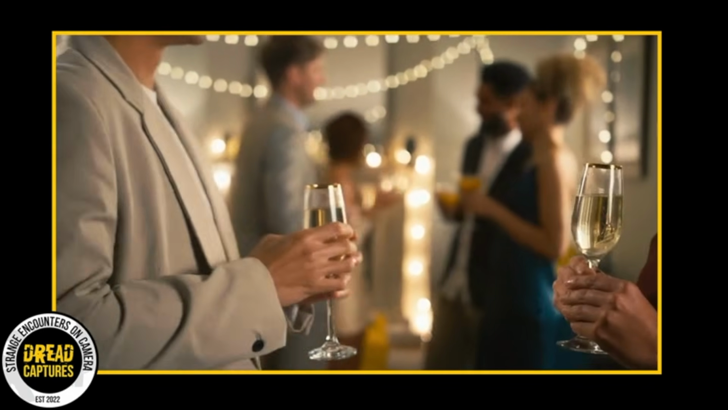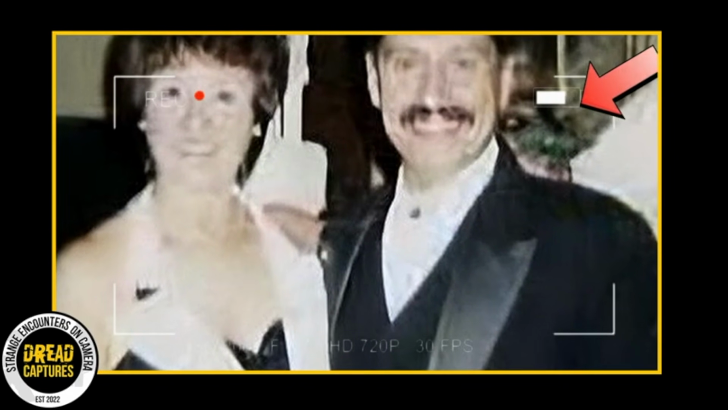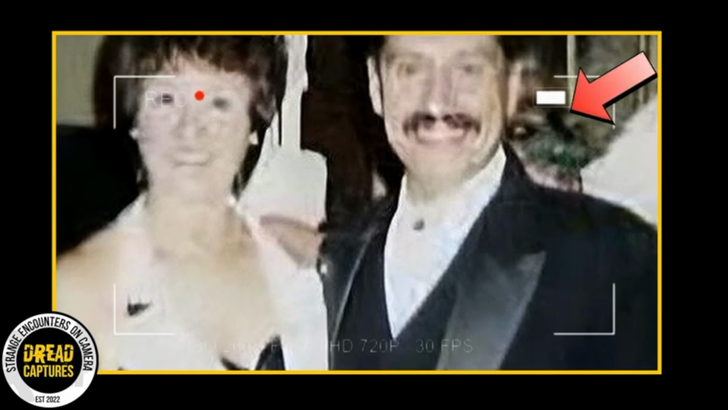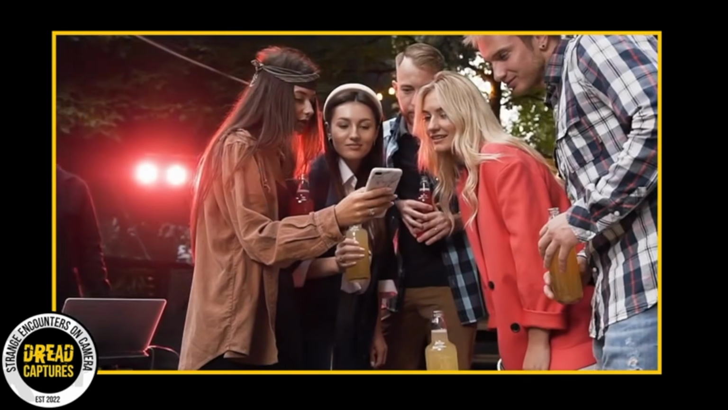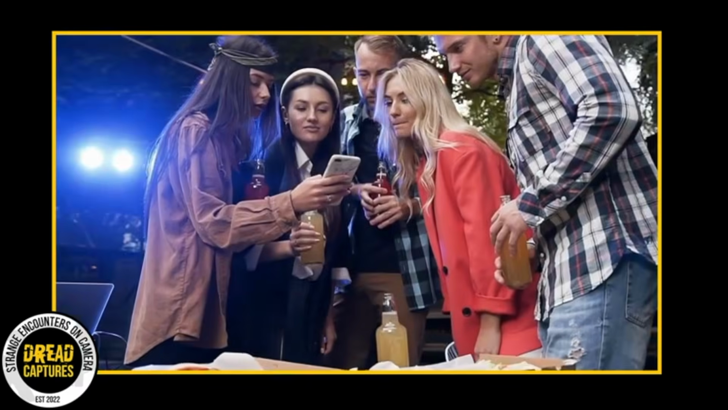As they smiled for a photograph, little did they know that this snapshot would reveal more than just memories. For lurking behind Joe, there appeared a sinister dog-like entity, an entity not seen by anyone during the event, and absolutely not supposed to be there. The photograph became a striking example of occurrences where unseen figures make unexpected appearances, leaving more questions than answers.